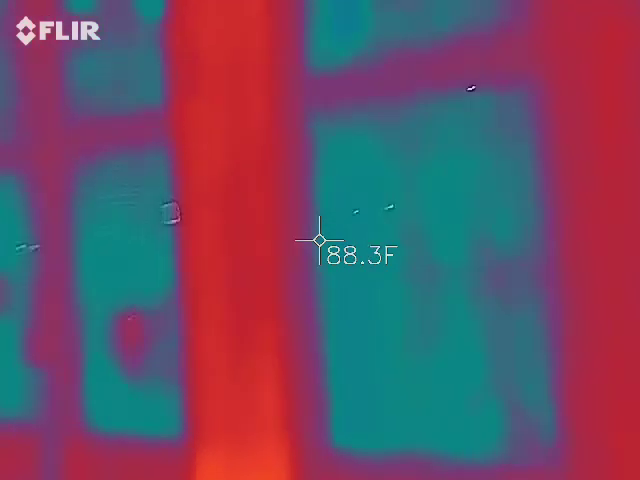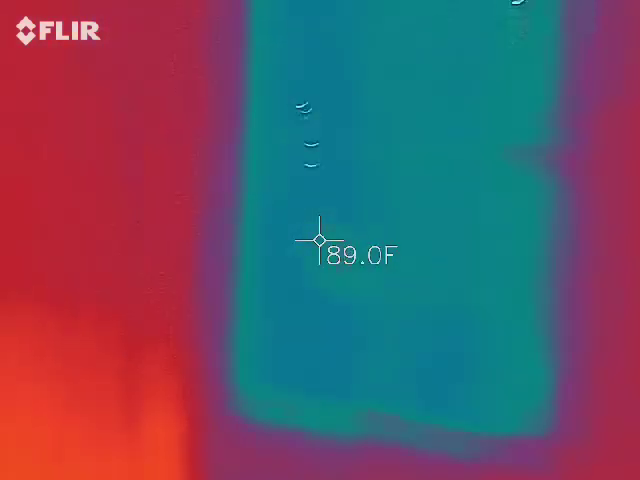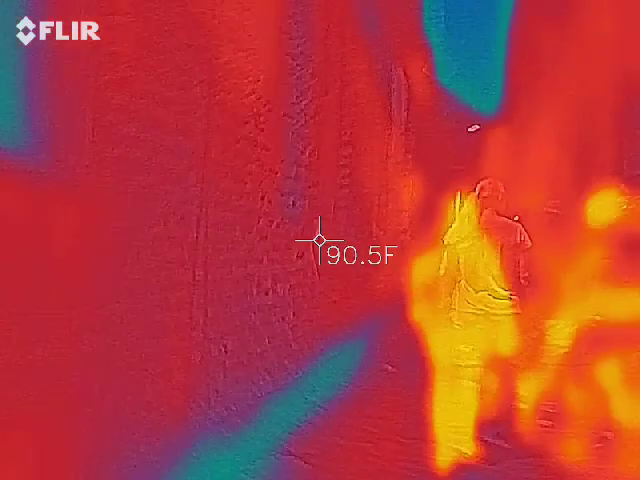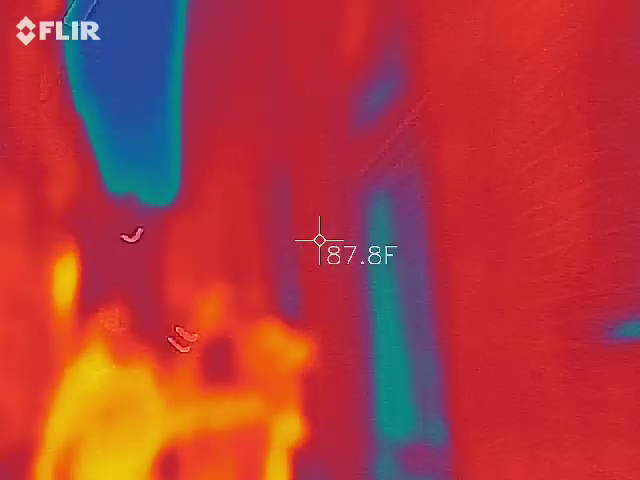Yeah, I stopped seeing taking pictures. That man's painting. Everybody that turned around, he's trying to zip it up real quickly.